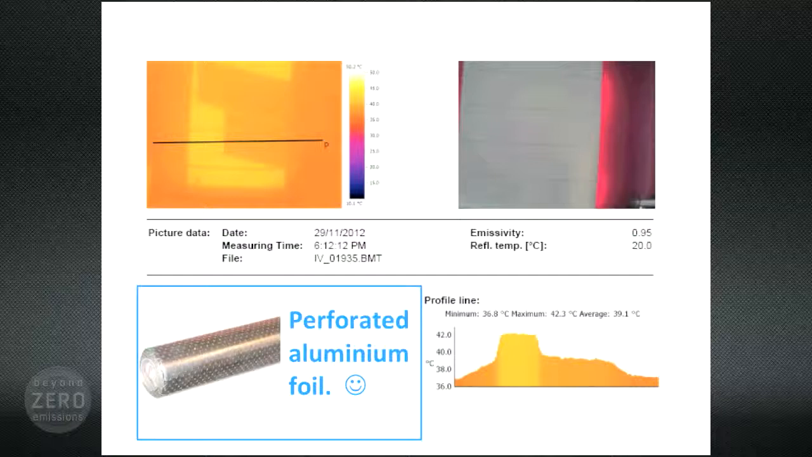So the solution for this window, cheap and nasty, I got a piece of cardboard, take the aluminum foil on one side, and just put it up there against the window, and actually it doesn't read much hotter now than the walls, the insulated walls next to it. So that was a cheap solution. But sometimes folks don't like the way that those cheap solutions look.